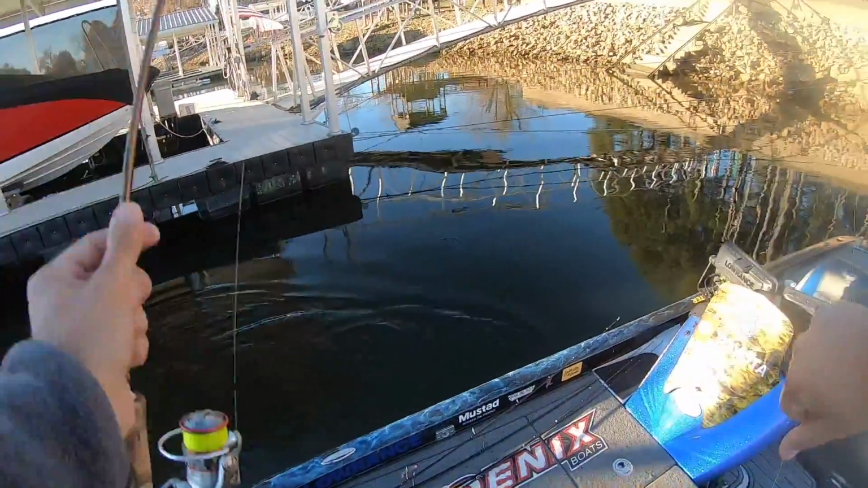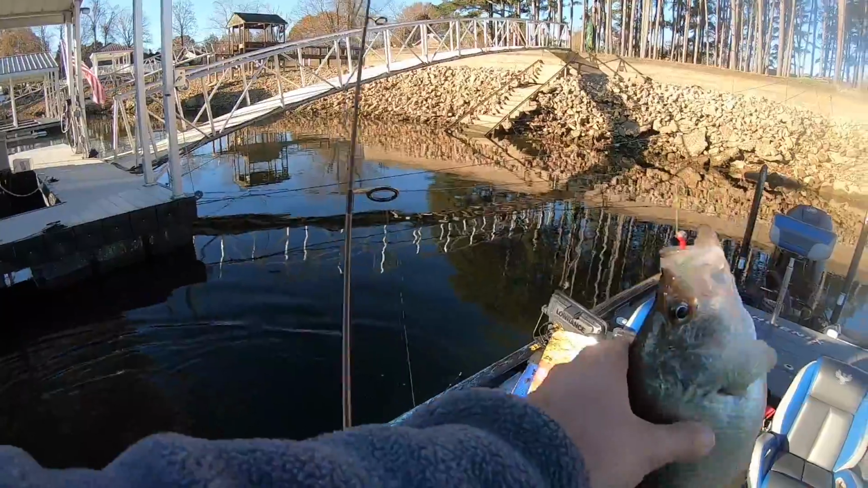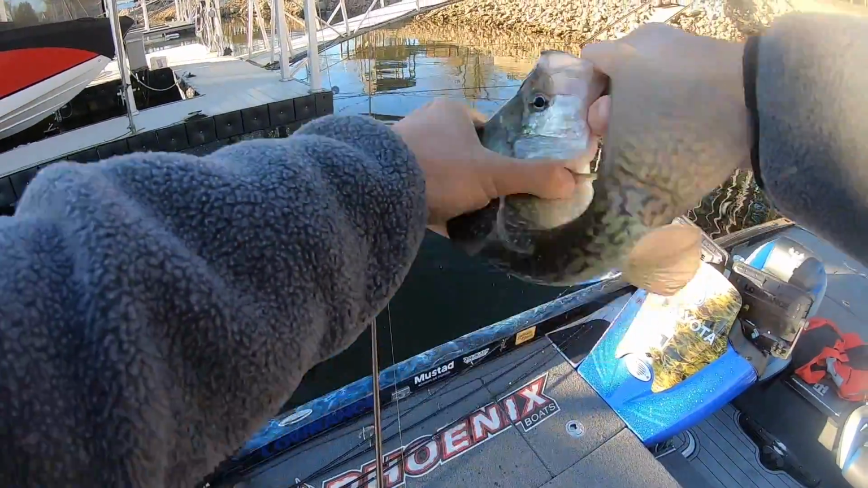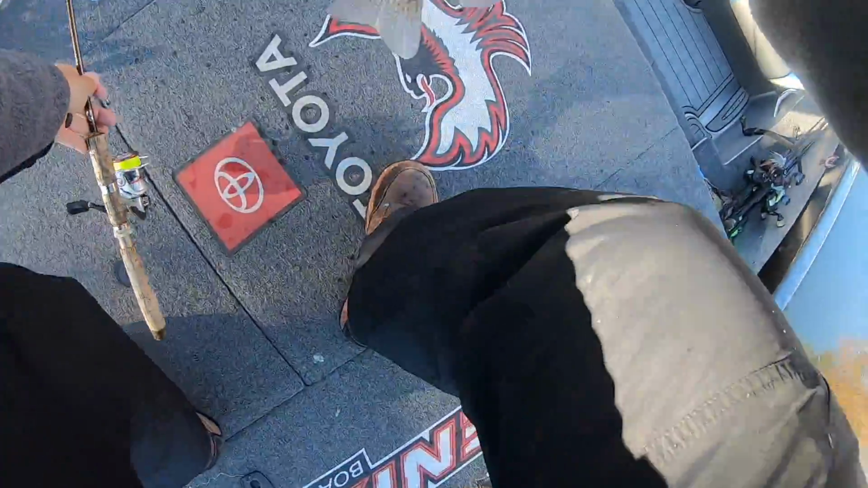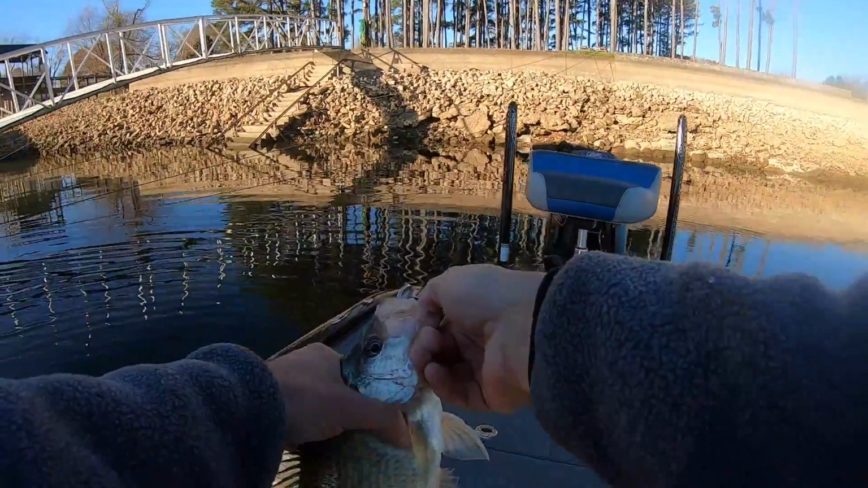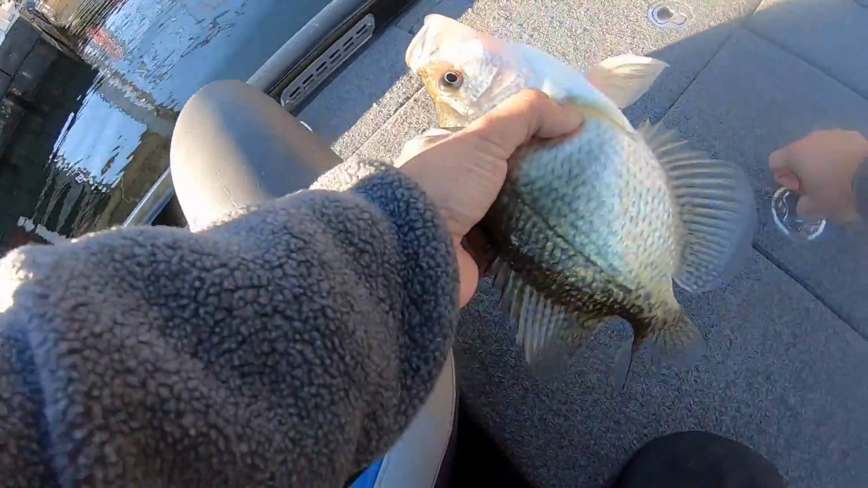Another nice one. You can definitely tell they've been doing some feeding. They're getting thick and broad. Putting that winter feed bag on for sure. Number 2 for the morning.